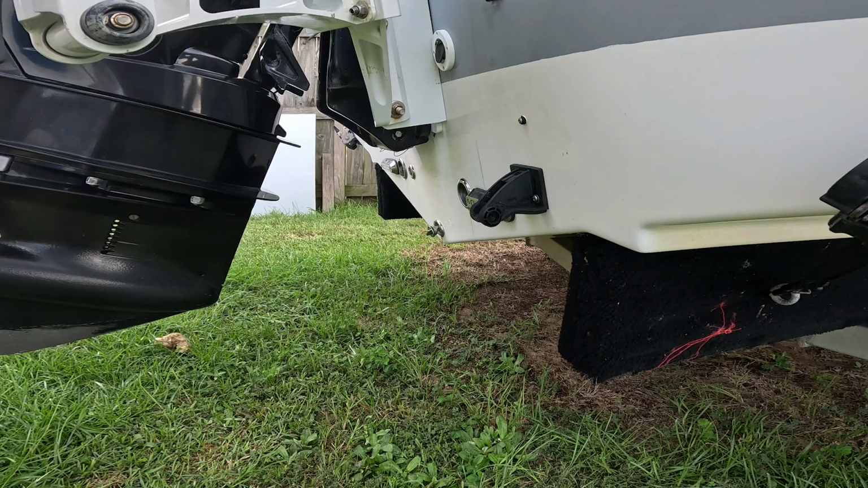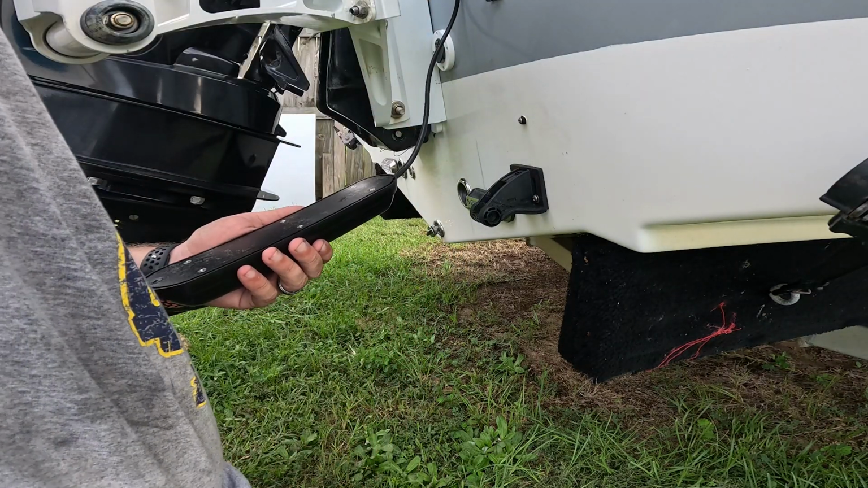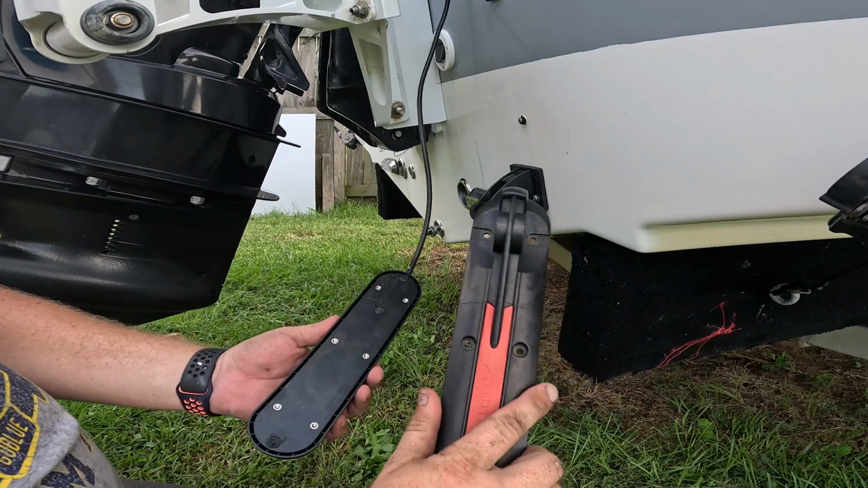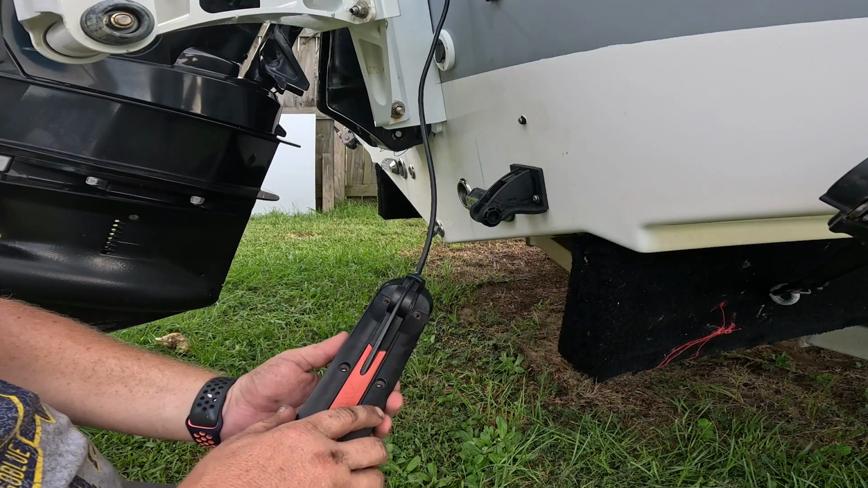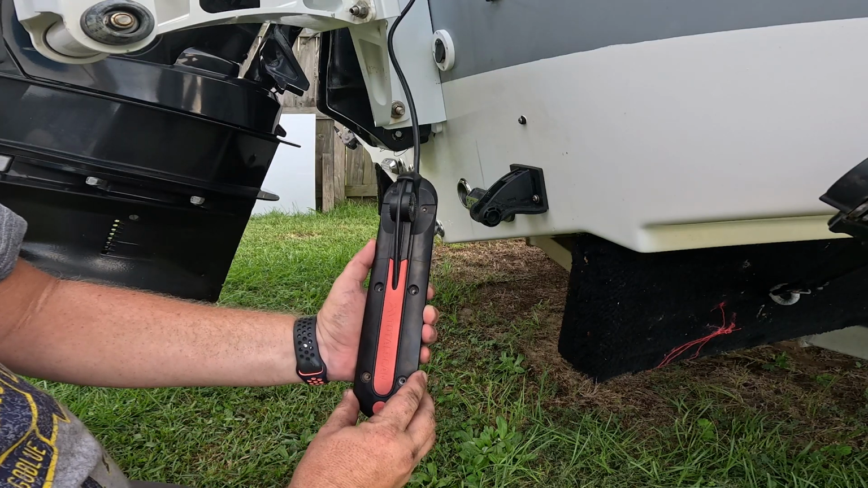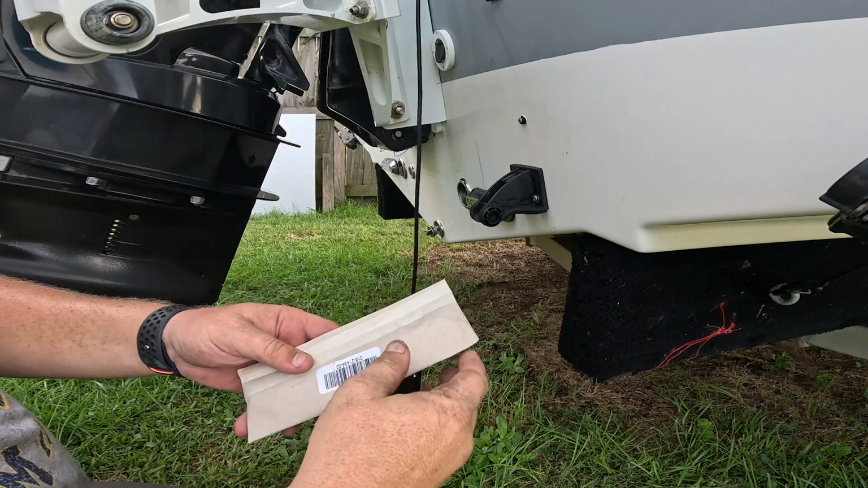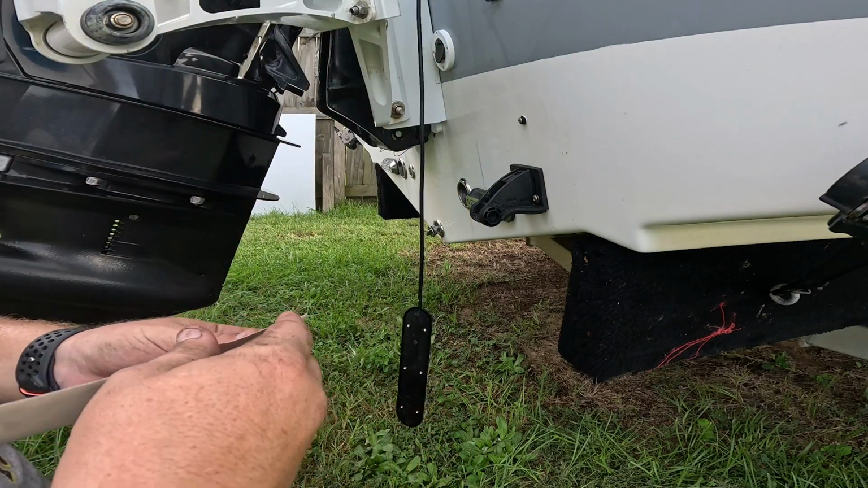So what's cool, and why I didn't take this off outright, is that my old transducer thing, it's just plastic, it shouldn't affect anything, has the same hole set as this. So I can just take the screws that they gave me, screw it onto this, and it should mount right back up. And then maybe we'll montage it or something.